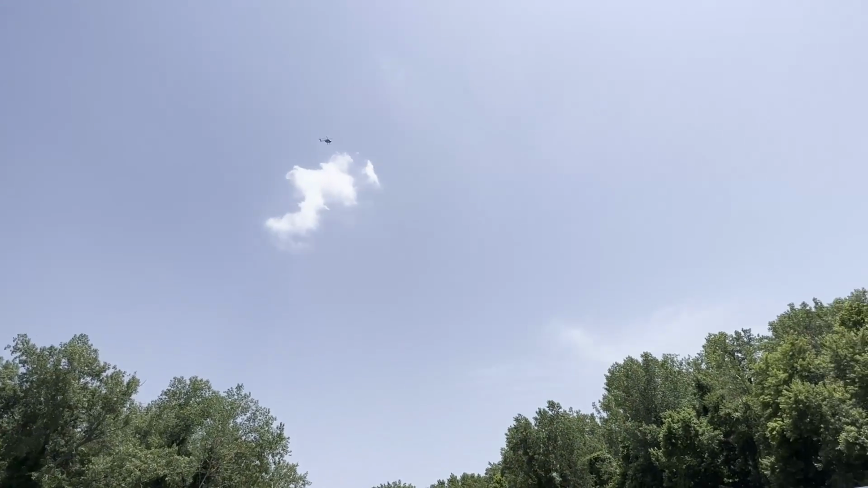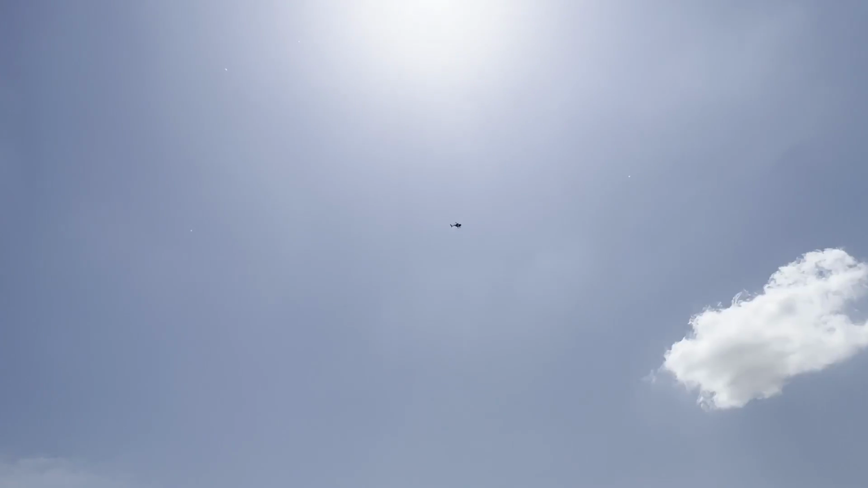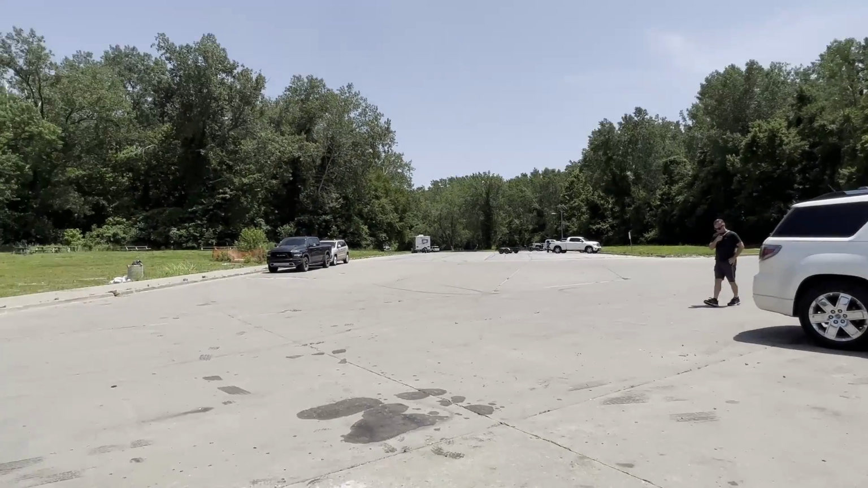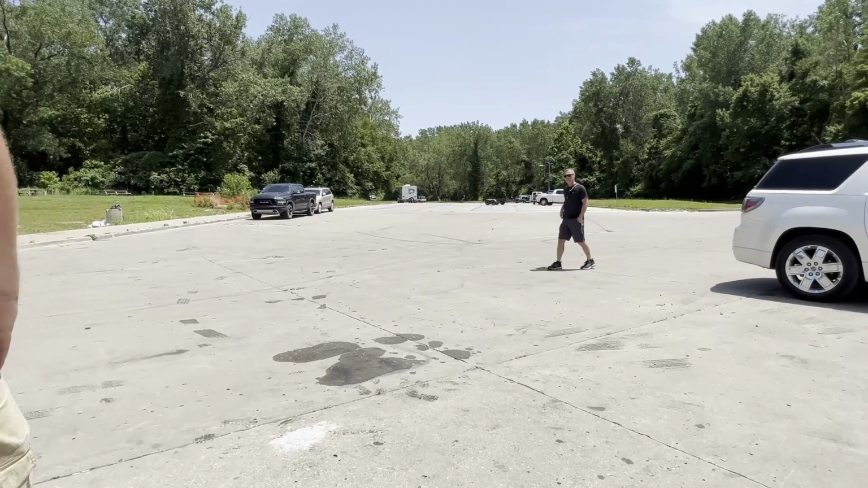Oh my gosh, dude. Is that the thin blue line on the side? I don't know, it's pretty cool though. Man. We're going.